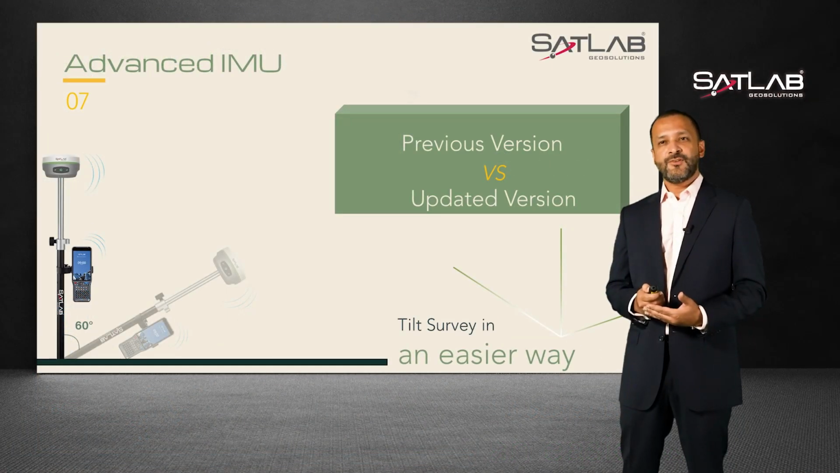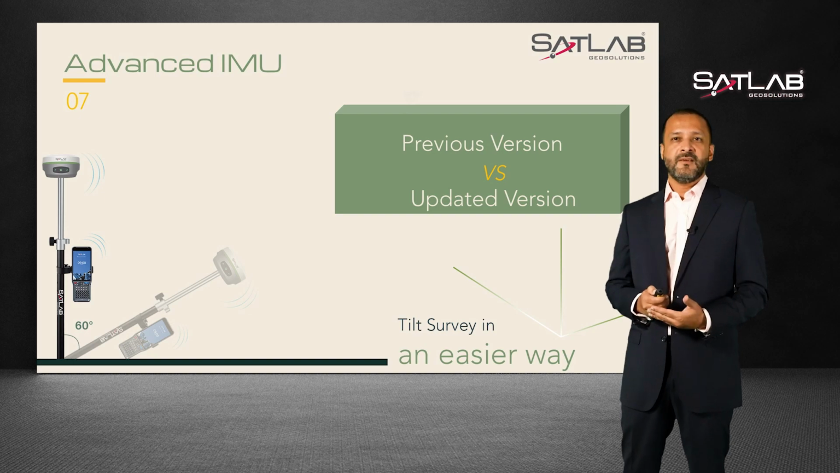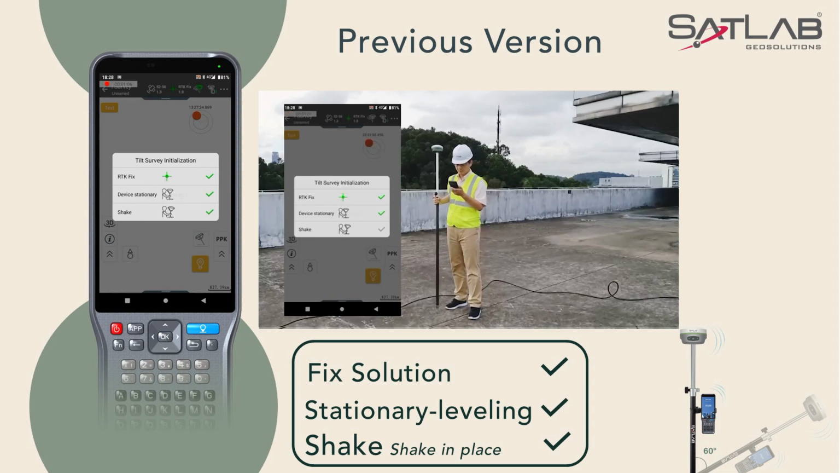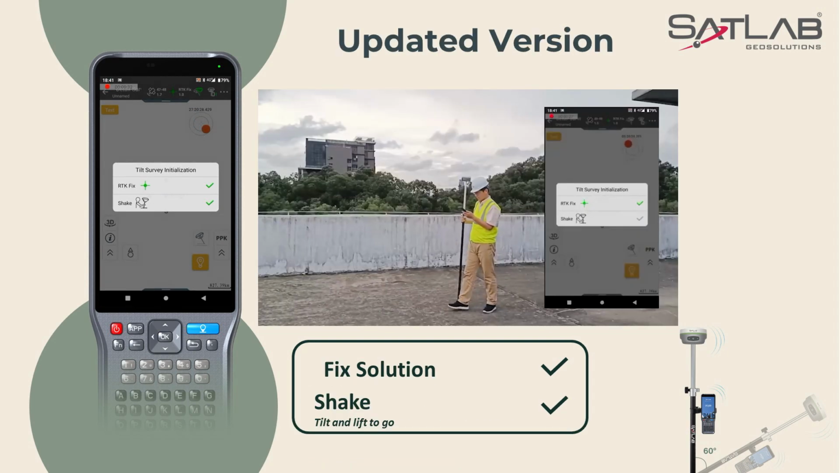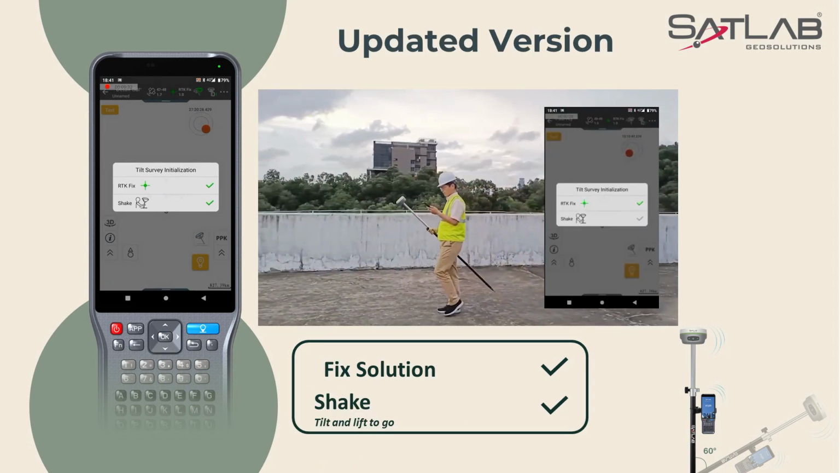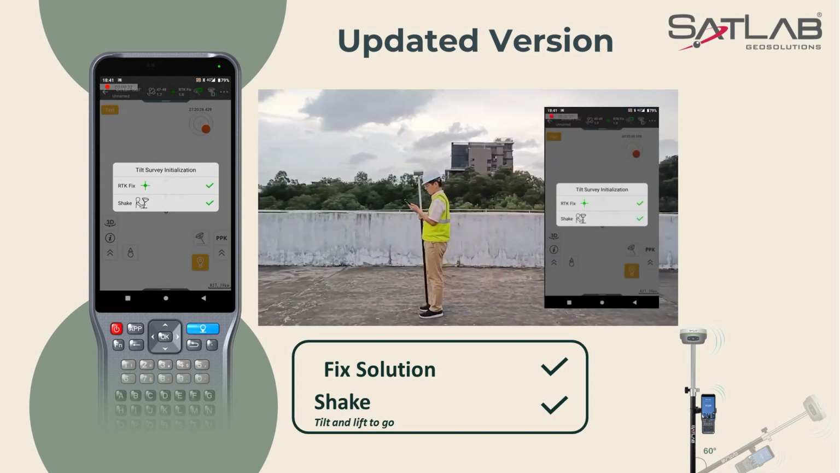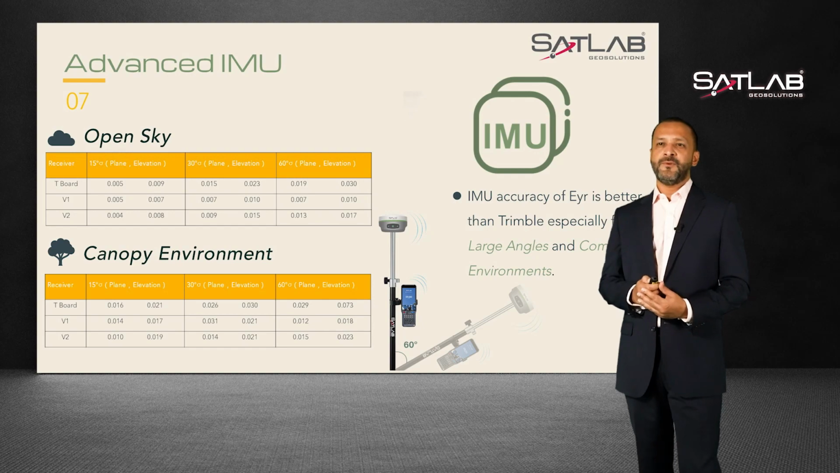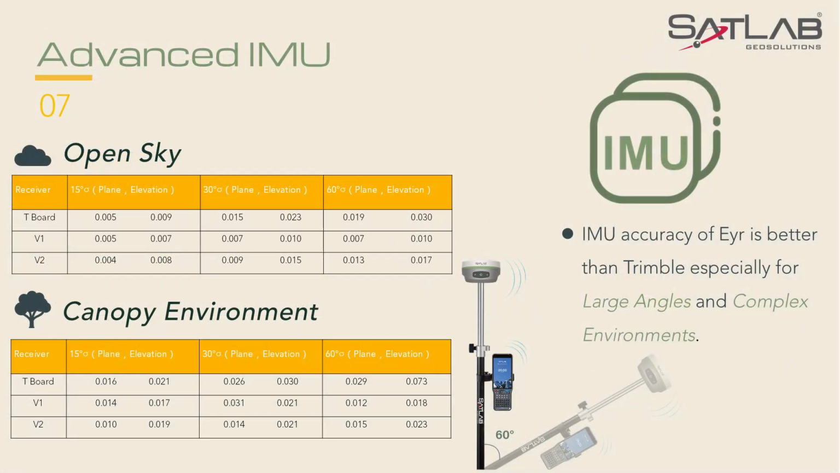Here are the previous versions and the updated version comparison we will share with you now. There were 3 steps for a tilt survey in the previous version. The most important of these was that we needed to shake the receiver in the same position. In the new version, we only have 2 steps for a faster tilt survey with an auto initialization. Our repeated controlled experiments have shown that the IMU accuracy of the Eyr is much more efficient than its nearest competitors' products, especially for the large angles and the complex environments.